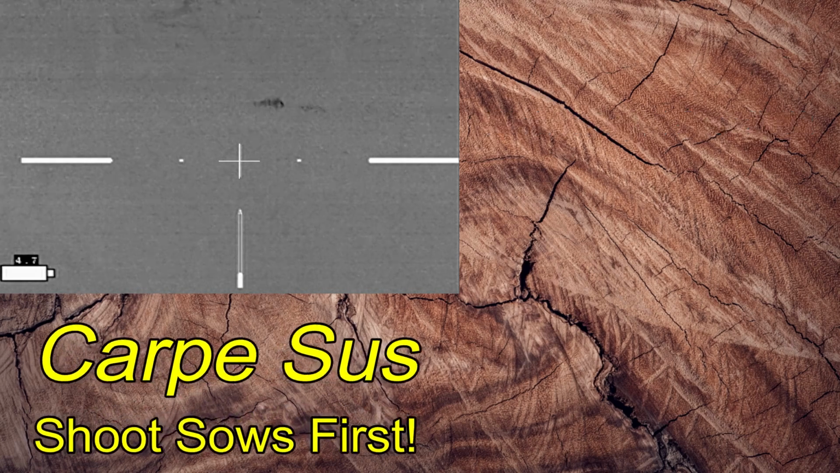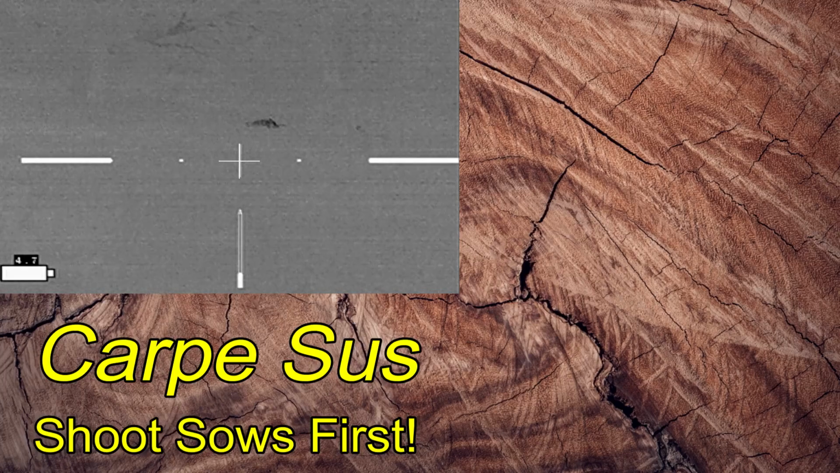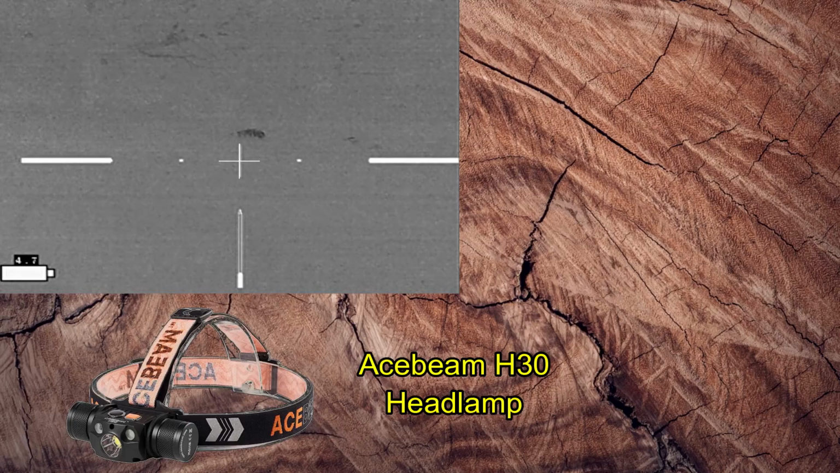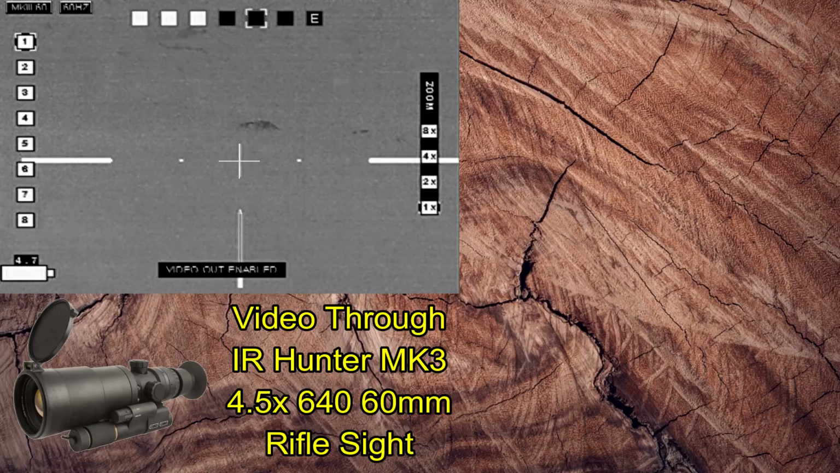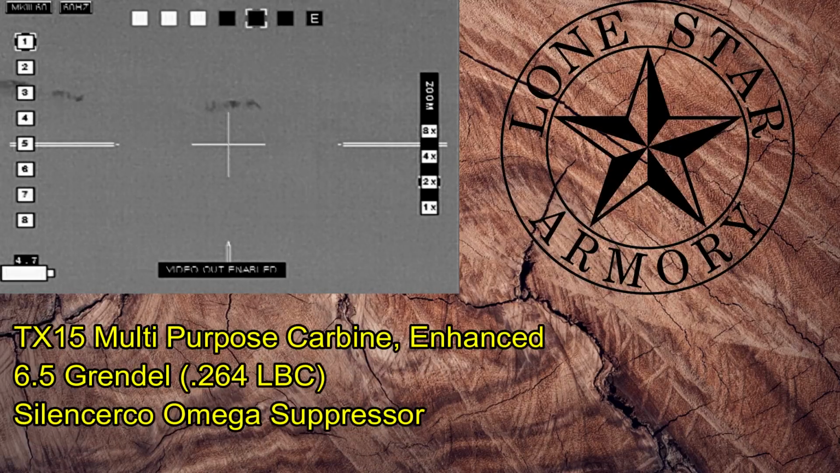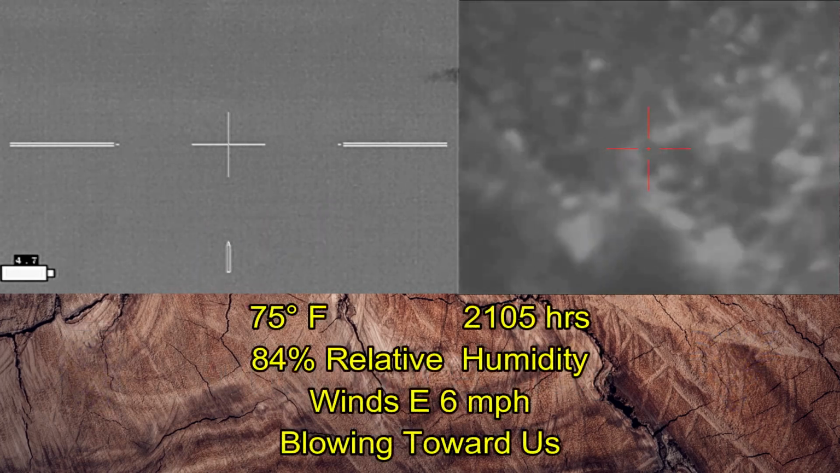Carpe Sue spent a night hunting up in North Texas. I've got a small sounder of hogs, only about 4 of them. And my equipment for tonight is going to include an Ace Beam H30 headlamp that will provide all my white light needs, videos from my IR Hunter MKIII thermal weapon sight. And I'm shooting a Lone Star Armory TX15 Multi Purpose Carbine in 6.5 Grendel. My opening shots are with Lapua Scenar 100 grain bullets, followed by Hornady SST 123 grain bullets, loaded by Druid Hill Armory in Starline Brass.